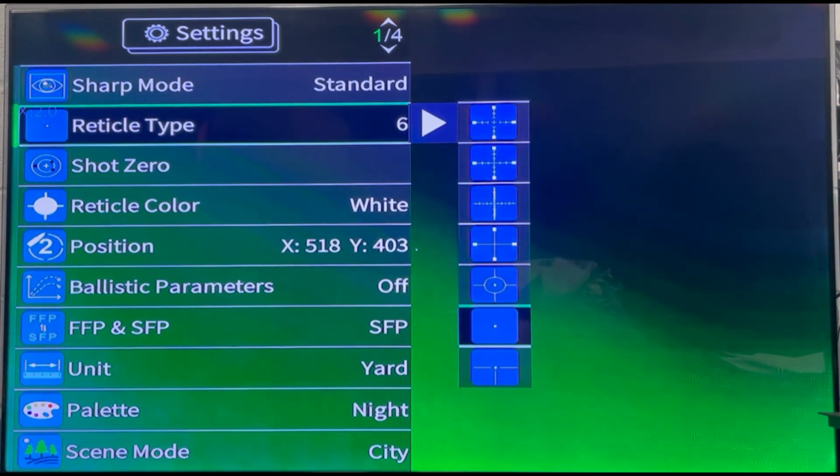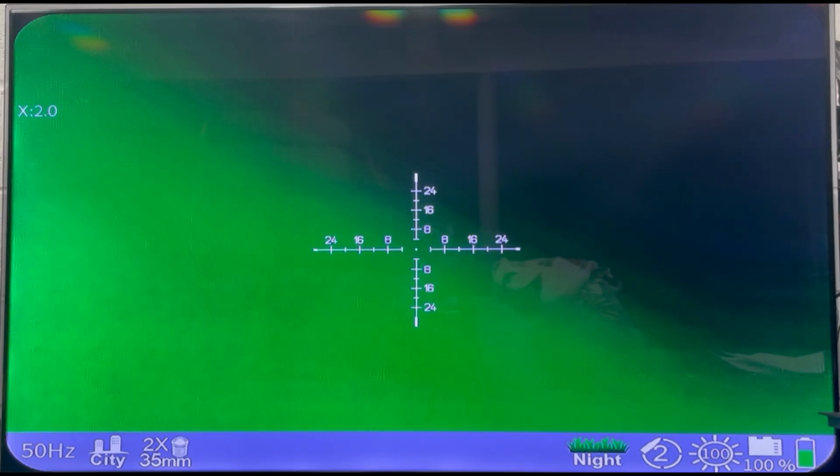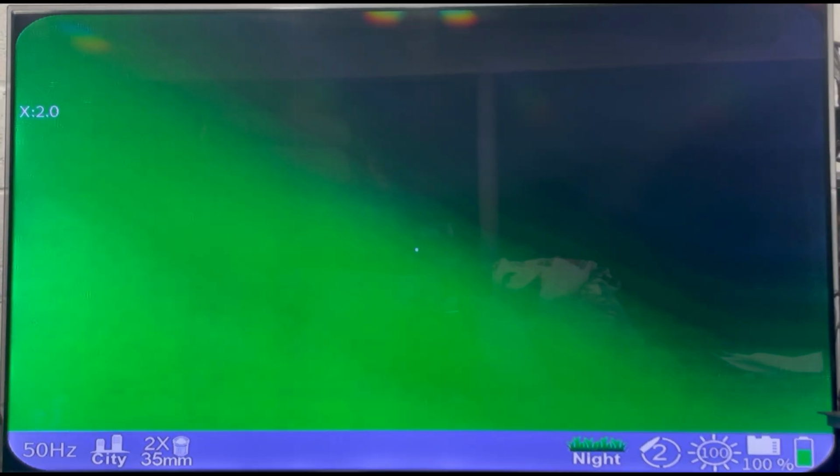Reticle type. Pretty self-explanatory. There's 7 reticles to choose from. You got 2 different types of mil reticles, 4 MOA reticles, and a simple red dot. I'll cycle through them real quick before we go on to the next menu option.